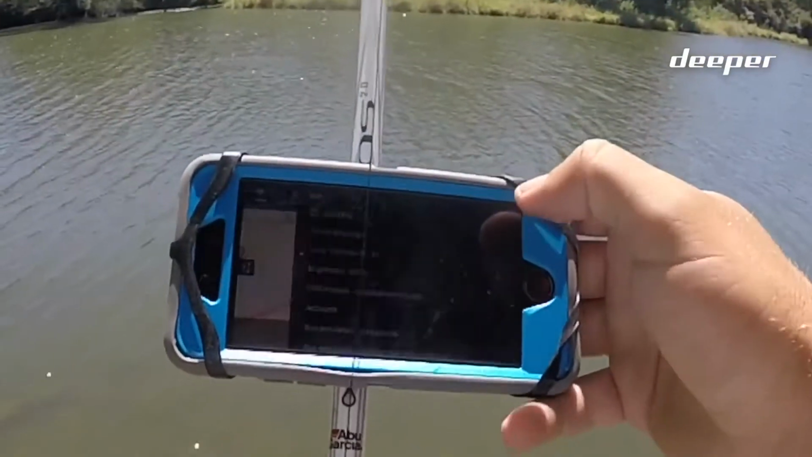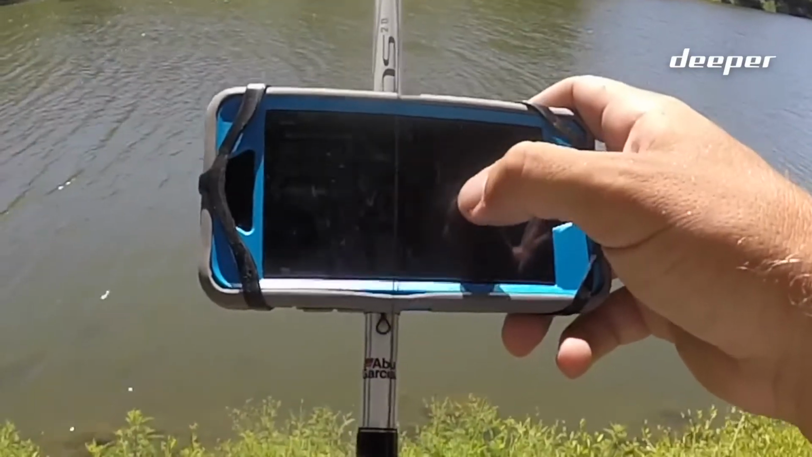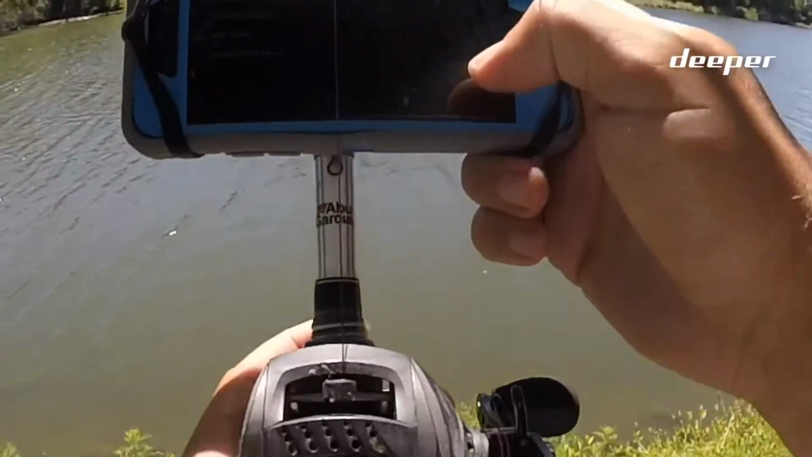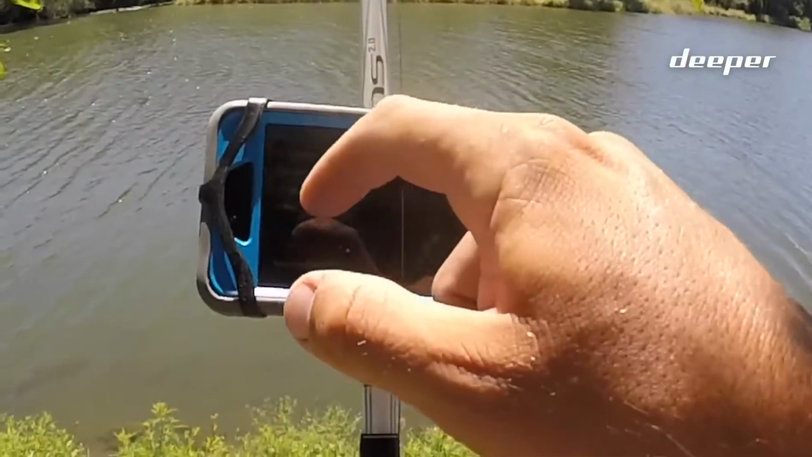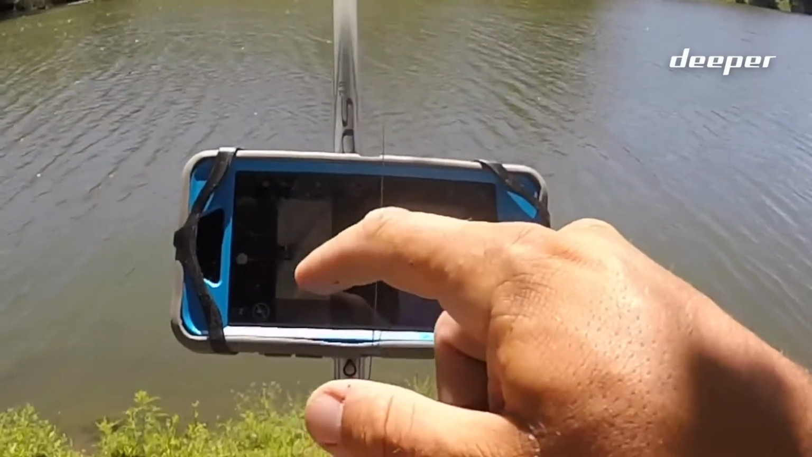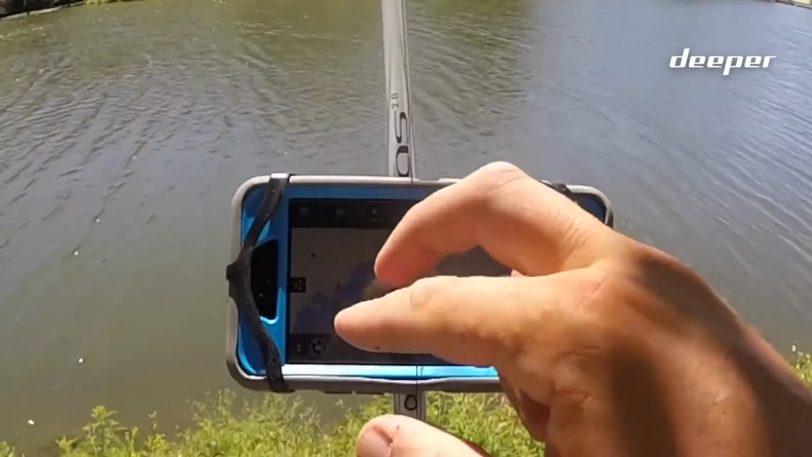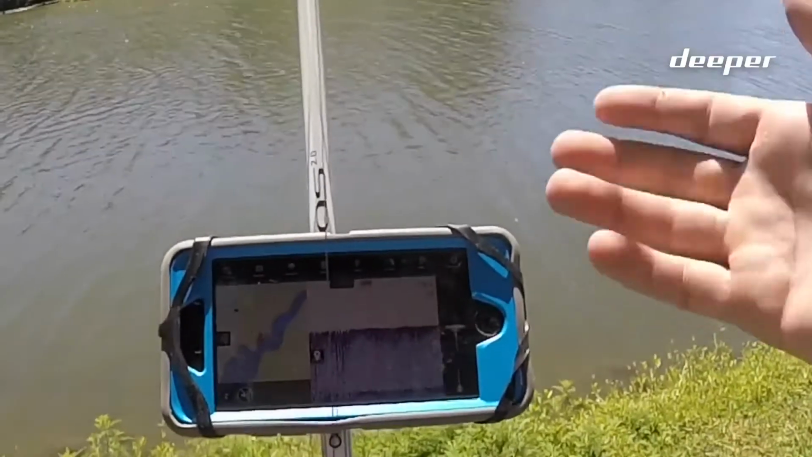So let me show you guys one more setting that I think is probably the coolest thing that's on here. So we go back over here, go to the sonar mode, ice fishing mode. We're going to change that to the onshore GPS mode. And what that does is it actually allows you to create your own custom map. So over here on maps, which is from your phone, your iPhone, it uses a GPS signal to actually create your own contour map.